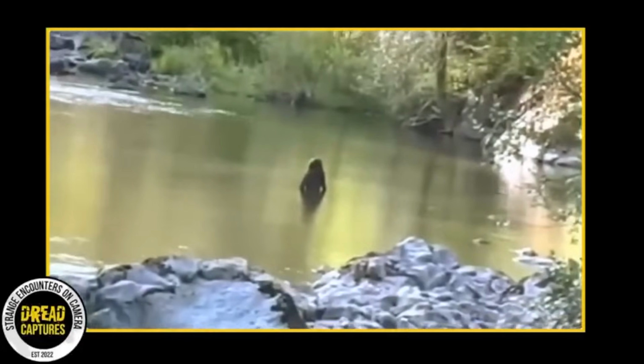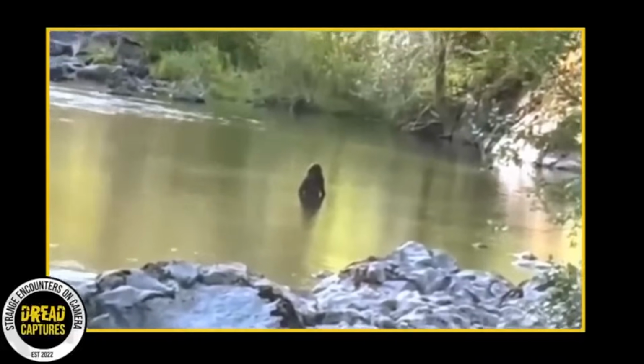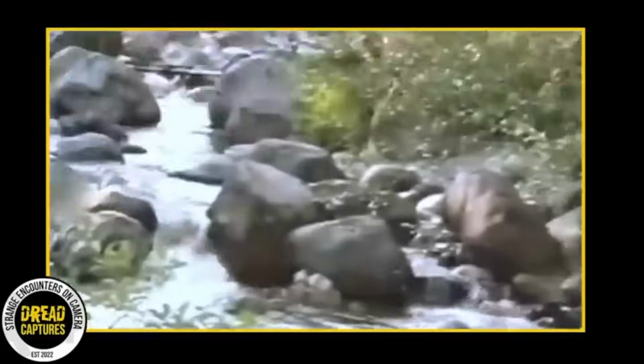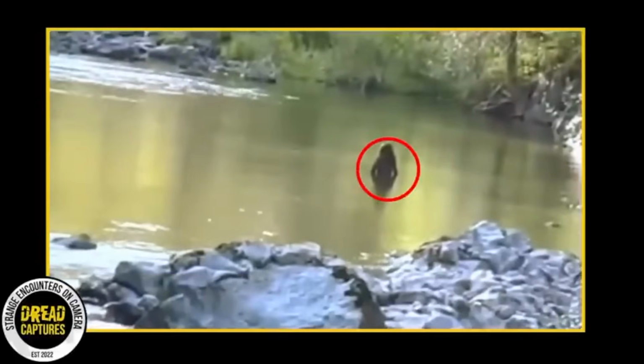The intriguing possibility proposed by the person who shared this footage with us is that this may very well be Bigfoot. Given the visuals before us, it's a tough suggestion to just dismiss. What adds weight to this theory is the recounting of local lore. This area has had its share of Bigfoot sightings.